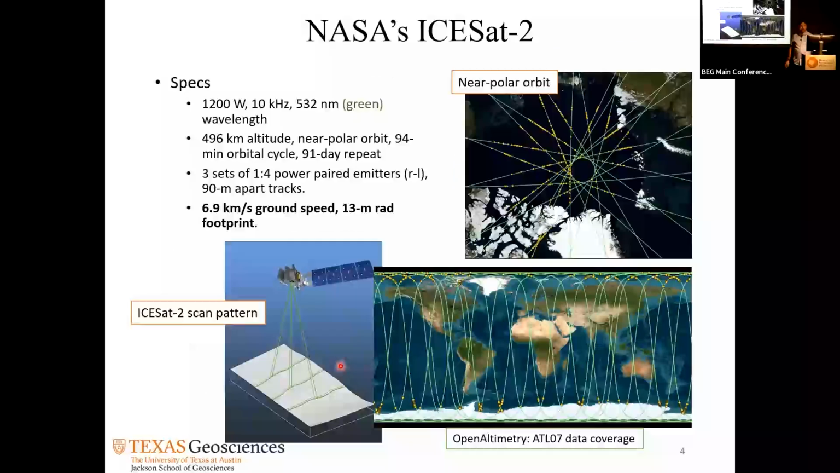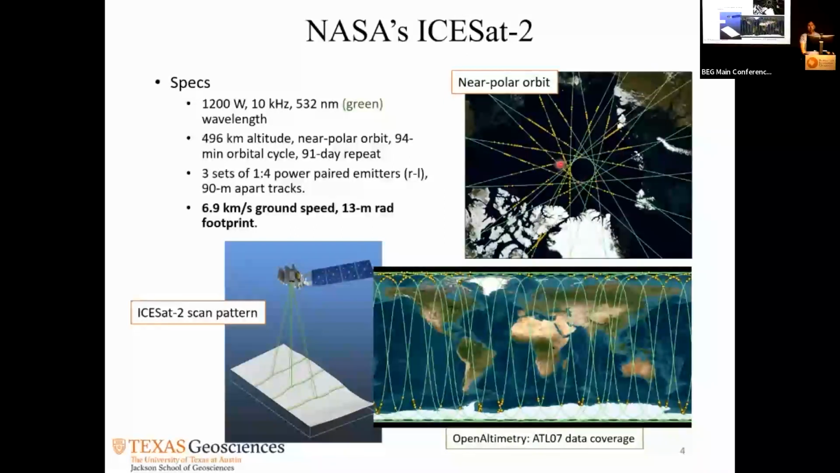So let's talk about NASA's ICESat-2. It has a very powerful laser because it is orbiting at 500 kilometers high and shooting light beams from that altitude. It has a near polar orbit, which means there's a little hole exactly at the pole, so it goes around it. These green lines are the orbits.